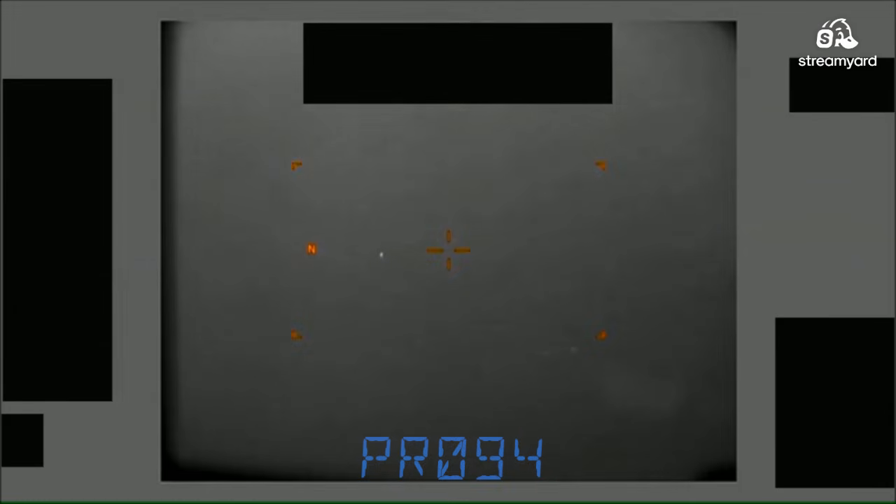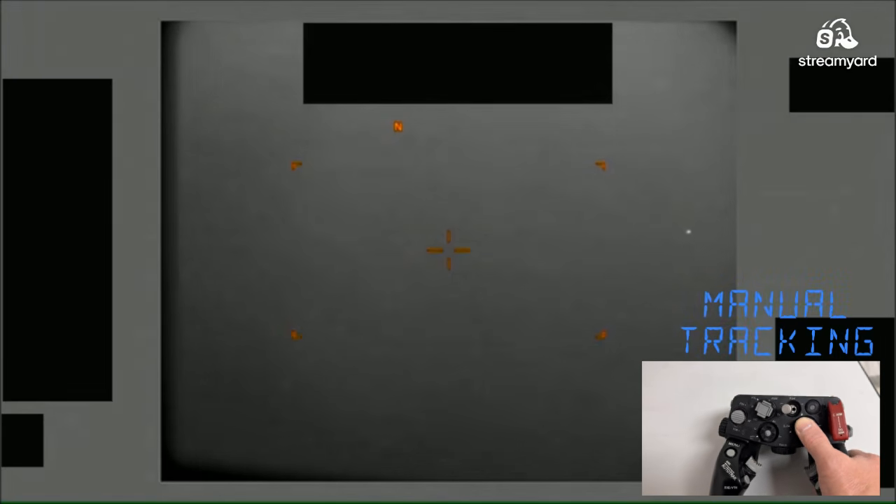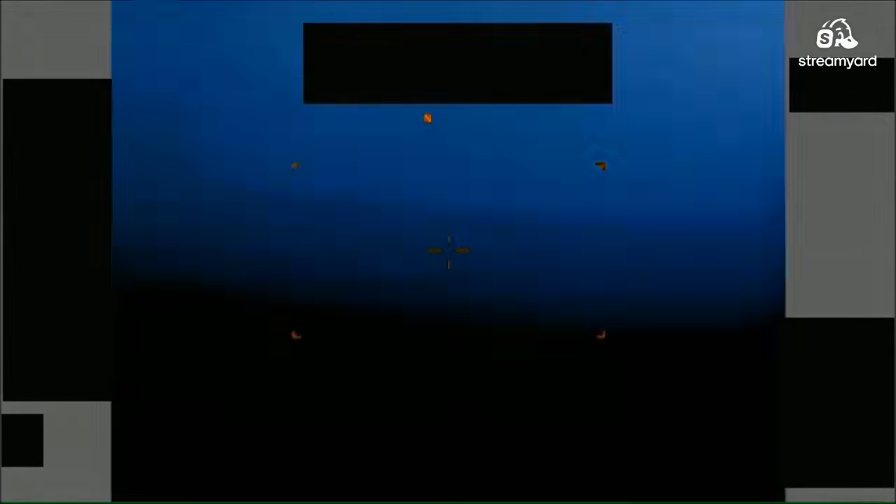We have another white orb. Looks like we're going over water. Don't really have any frame of reference. Okay, we're going to daylight camera now. We have something white. Okay, that's better. We're zoomed in. It's got a nice focus on it. Ah, looks like a balloon with a string on it. Oh yeah, balloon with a string on it.